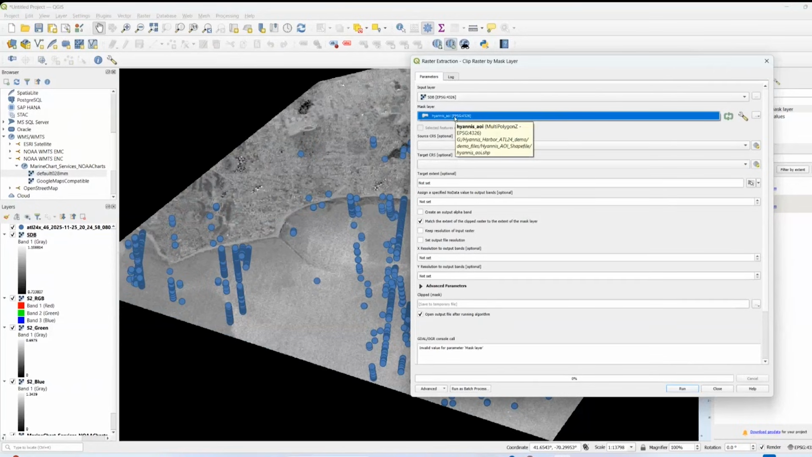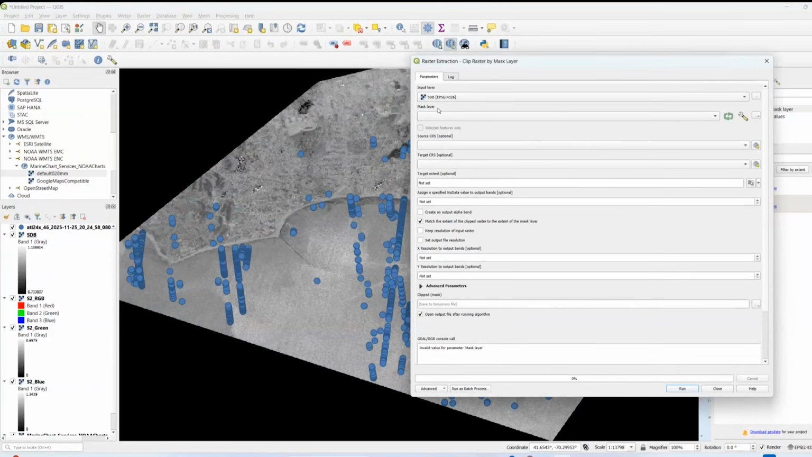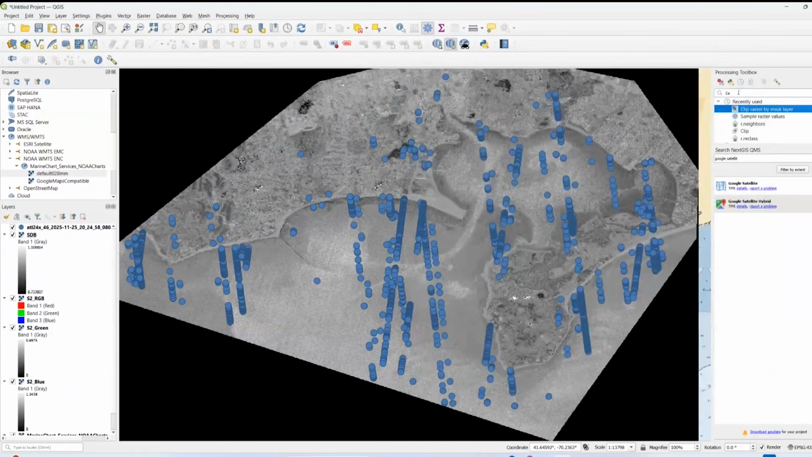I called the thing that I wanted to be pseudo bathymetry, I actually called SDB. That should say PSDB, but that's okay. My input layer is going to be just my SDB layer, and my mask layer is going to be, wait, I'm sorry. I see what I've done. I've done the wrong tool here.